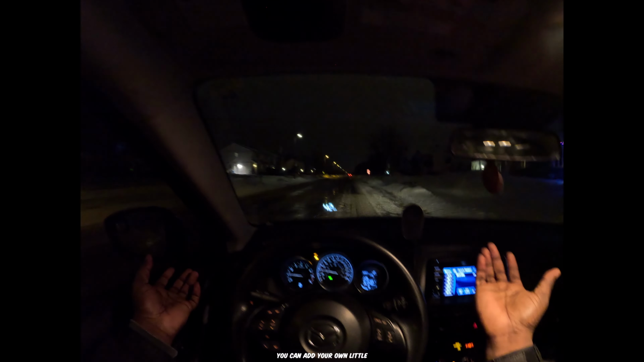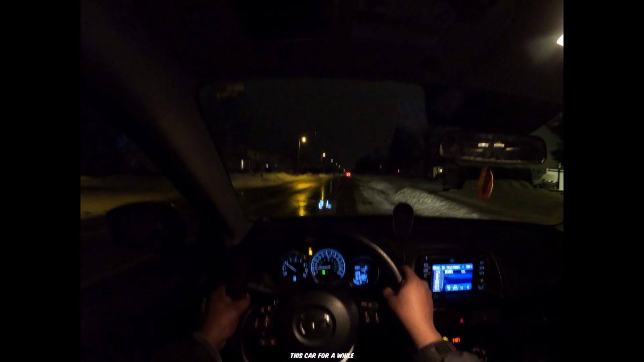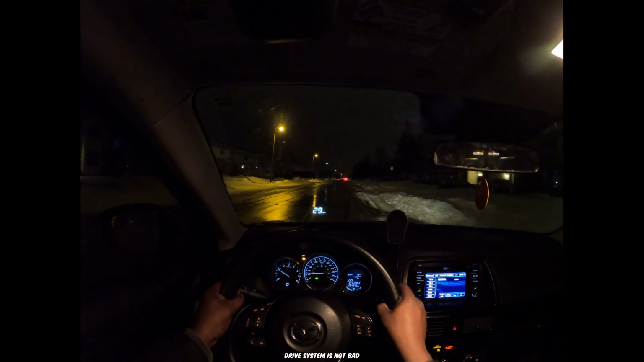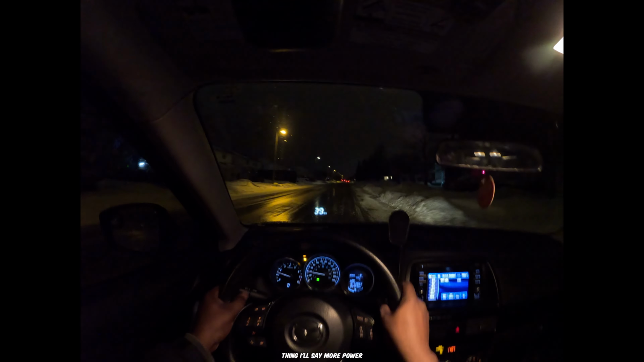All it does is start, you get in the car, you drive away. You can add your own little premium features to it, like the heads-up display that I added. It's a nice touch. I'm going to miss this car, man. Bro, I'm still going to have this car for a while. I don't know why I'm saying I'm going to miss it, as if I'm getting rid of it tomorrow. And the front wheel drive system is not bad. The transmission is okay. I just wish it had more power. That's the only thing I'll say.